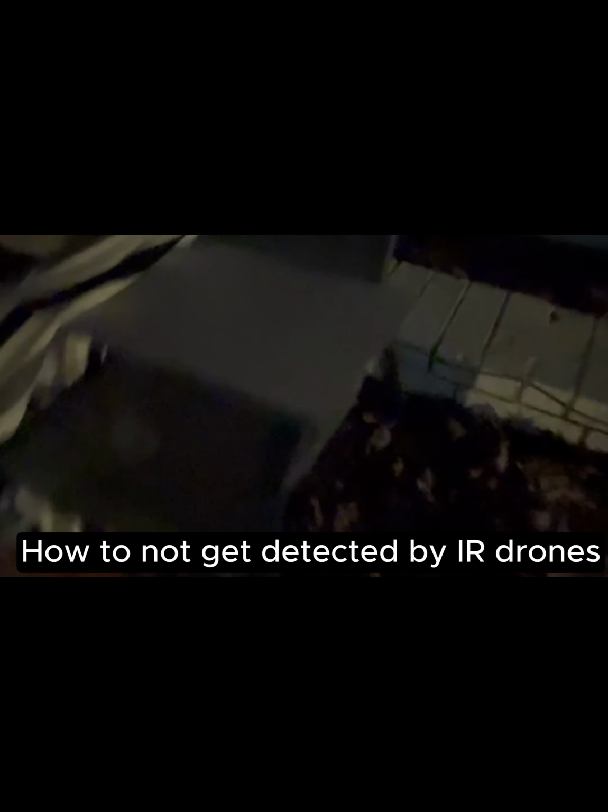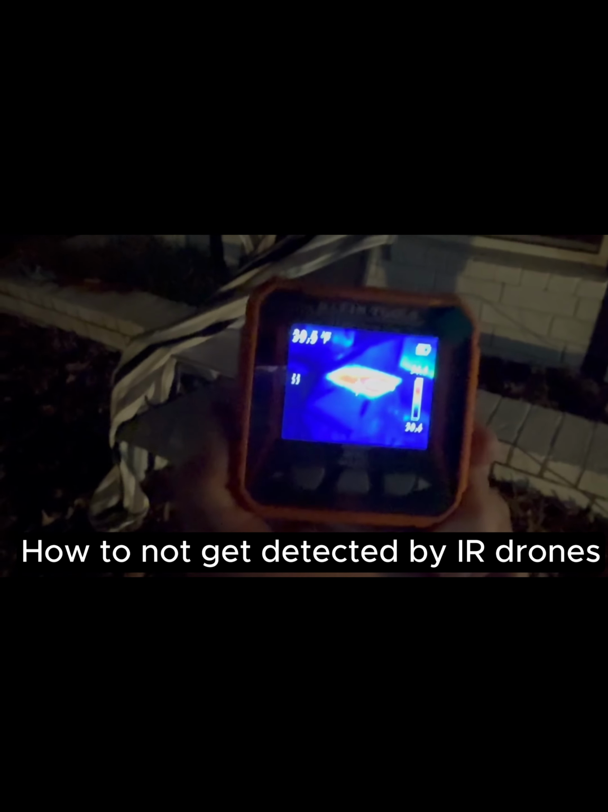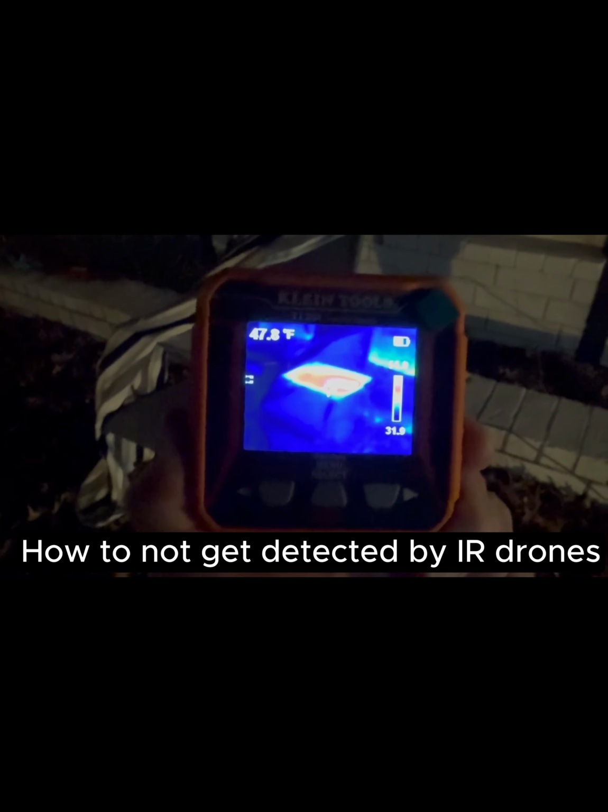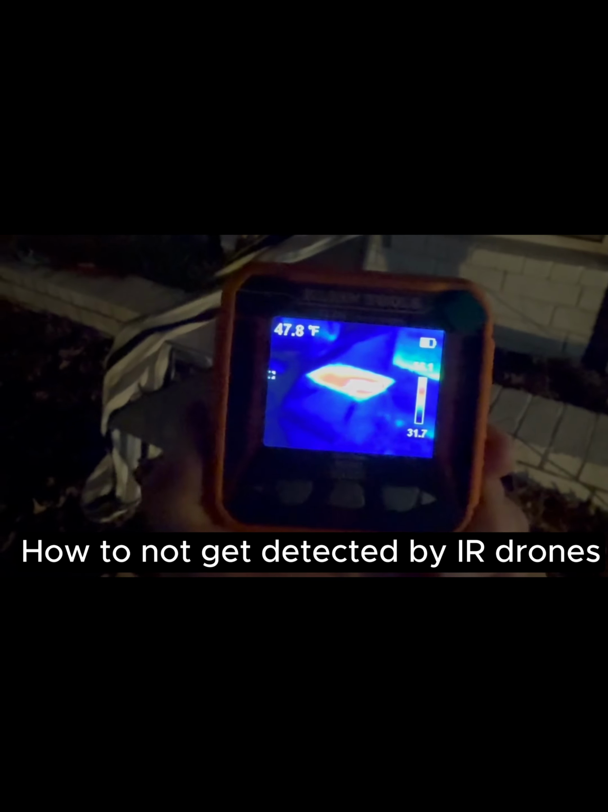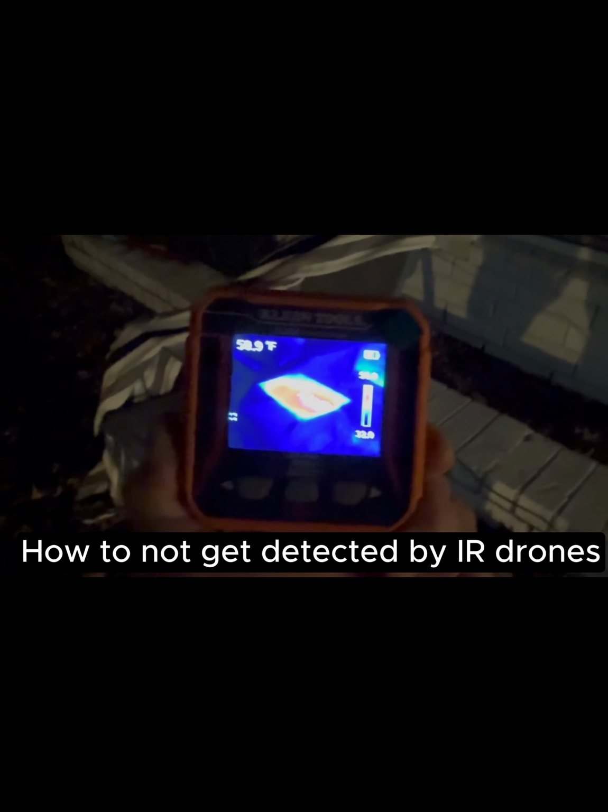So here, I just removed the towel, and that shape would be obvious to a drone to detect that this has got a Starlink system in it. So you definitely want to cover up the outside antenna, even with the heater off. Right now I've got the snow heater off, and you can still see that it's pretty visible.